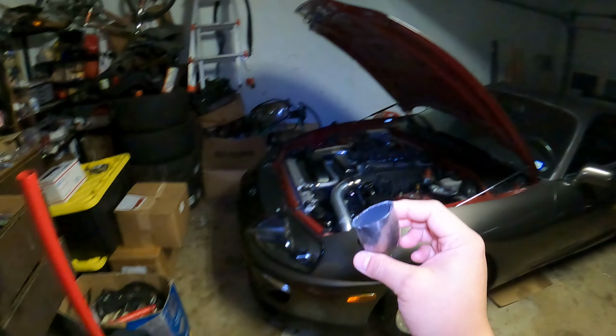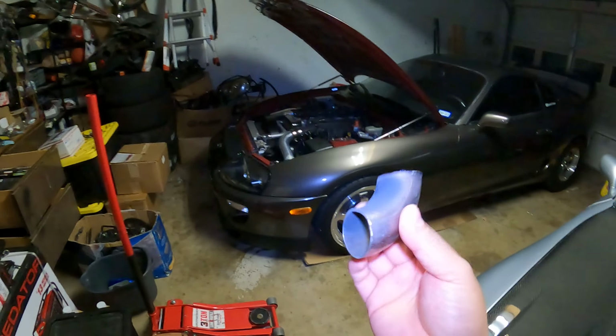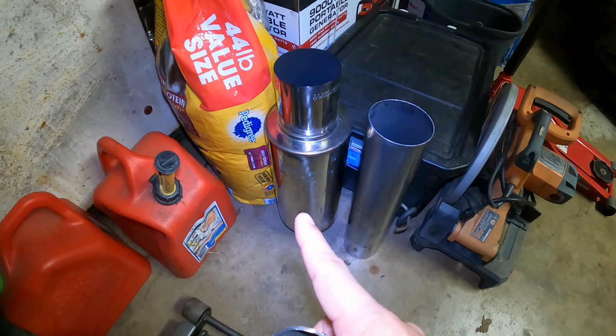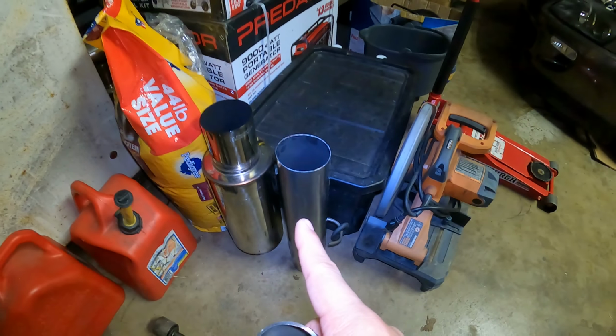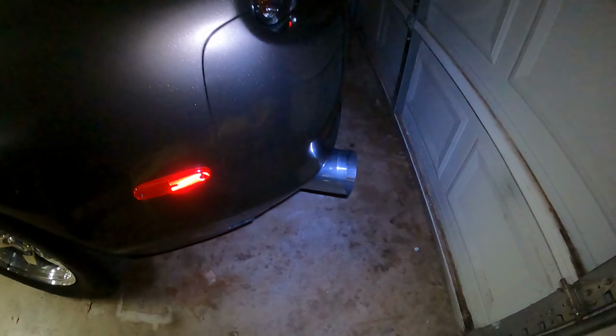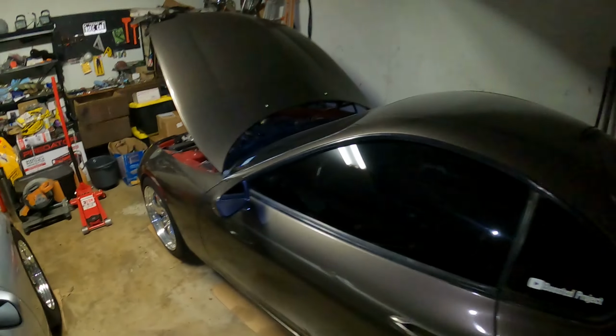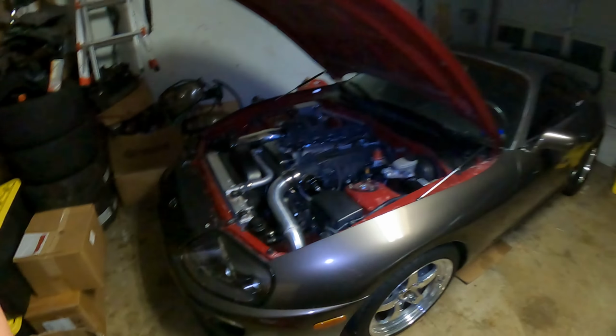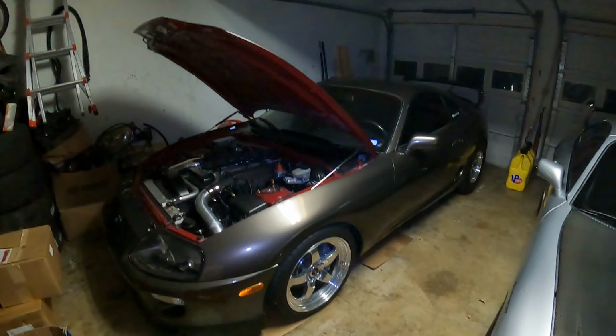And not only does it sound amazing because I changed this, but there's a muffler. That's a 4-inch straight pipe that I used to run. So guess what I'm running now? Bam, boom. All right, you guys are going to have to wait for the next video. Y'all are going to get to enjoy the beautiful sounds that this car makes now.